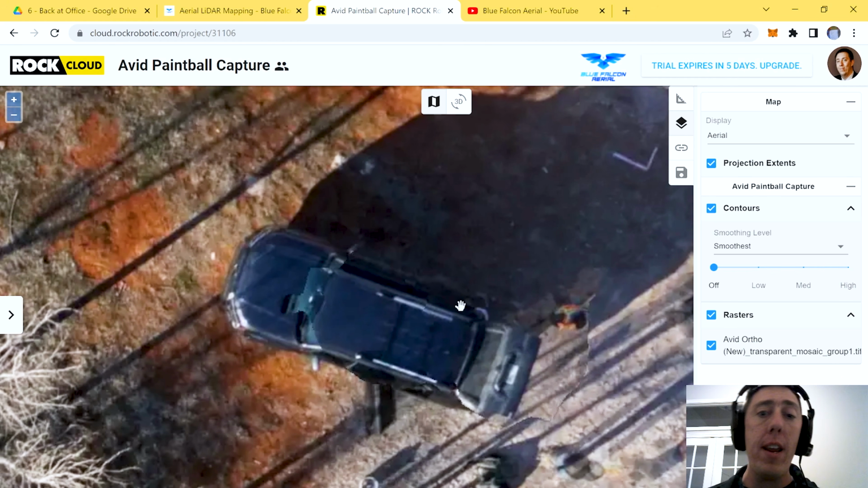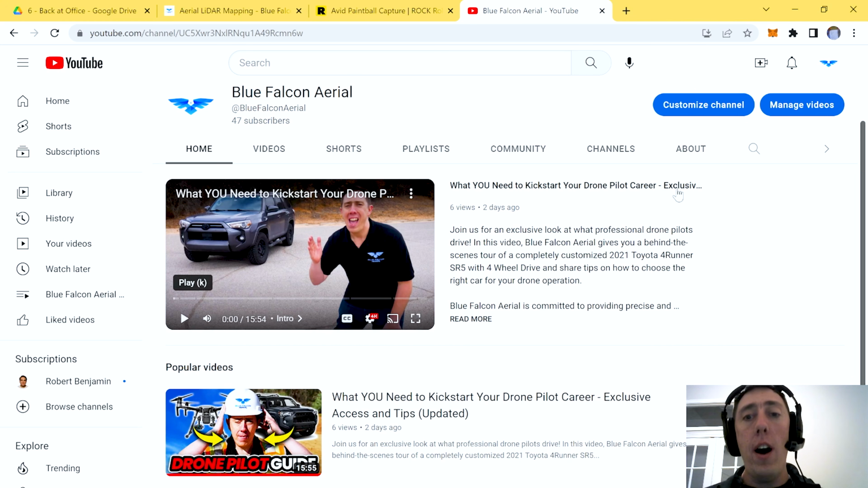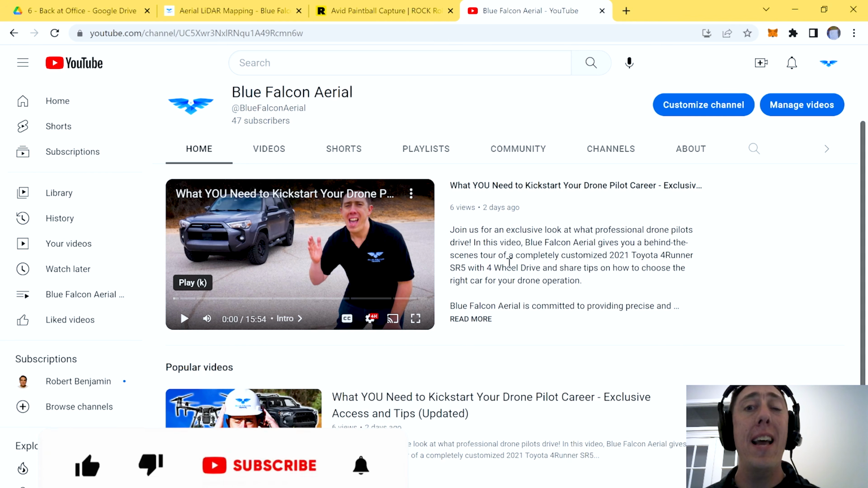So as you can see right here, this is a truck. This is the truck that I actually talked about in my video where I showcase my Toyota SR5 and go into a lot of details on exactly what is in that vehicle and what makes it capable of being able to travel across the country as a professional drone pilot vehicle.